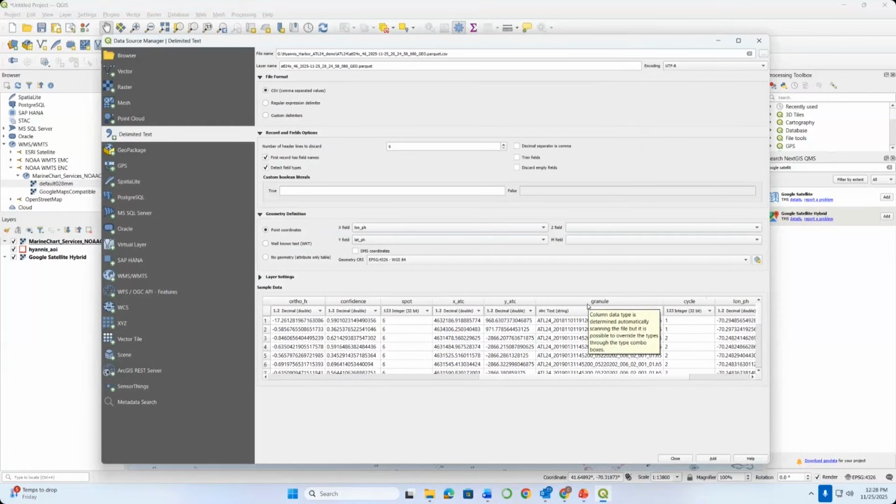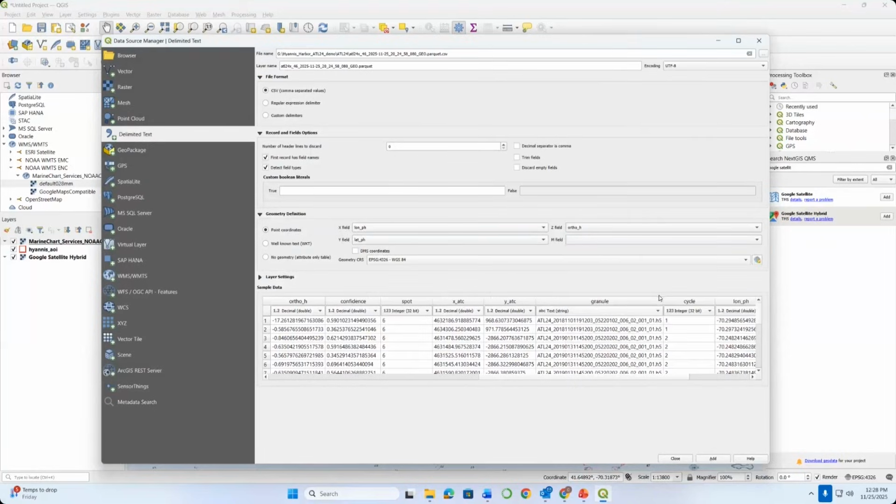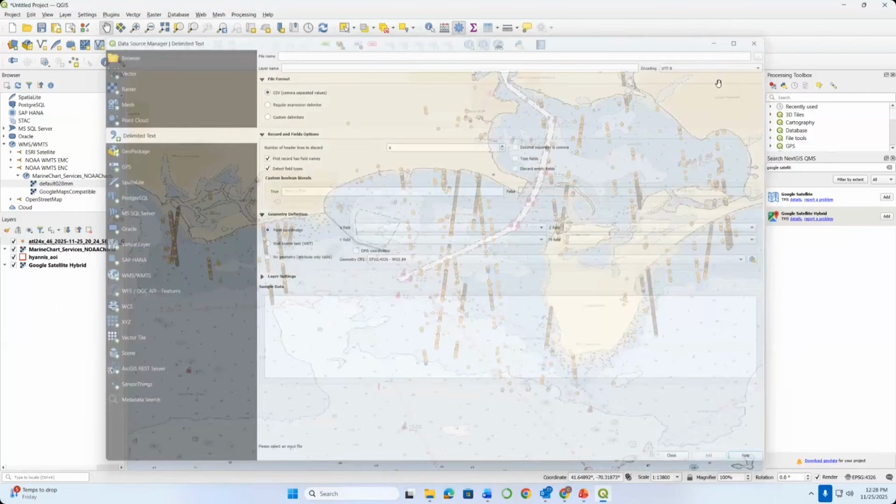Spot, granule, etc. Everything basically auto-populated. It said that my X field is longitude pH, Y field is latitude pH. I can go ahead and set my Z field to ortho_H. That's my Z. And I can go ahead and just say add. And at that point, I should be able to close this window.